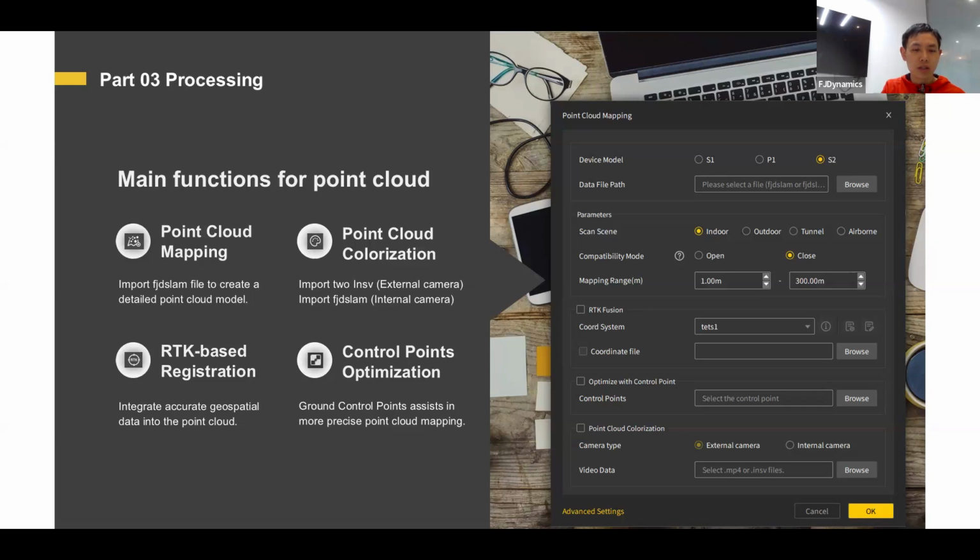The other one is RTK-based registration. You can use this function to integrate accurate geospatial data into the point cloud. The last one is control points optimization. If you have some accurate geospatial data on some special points, these points are also called ground control points. They can assist in more precise point cloud mapping when you check their positions during the scanning.